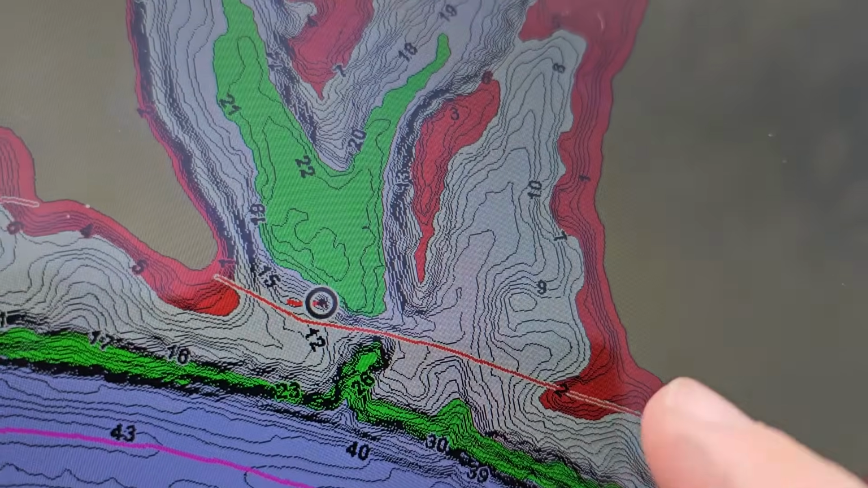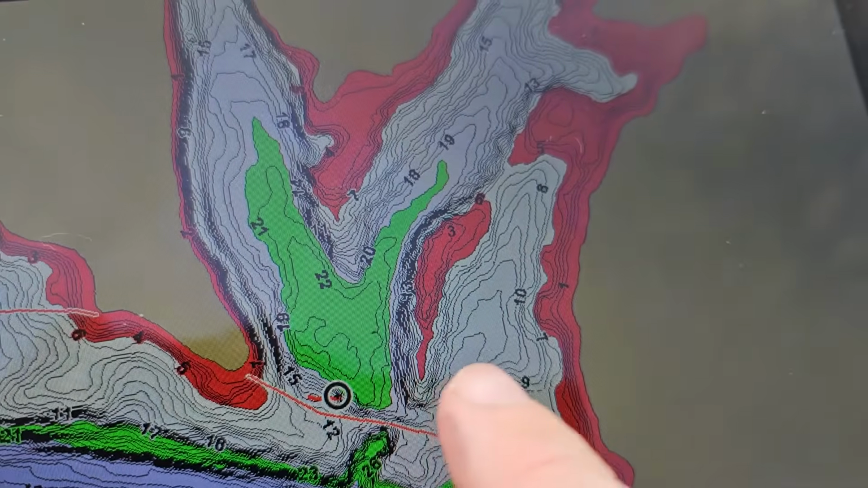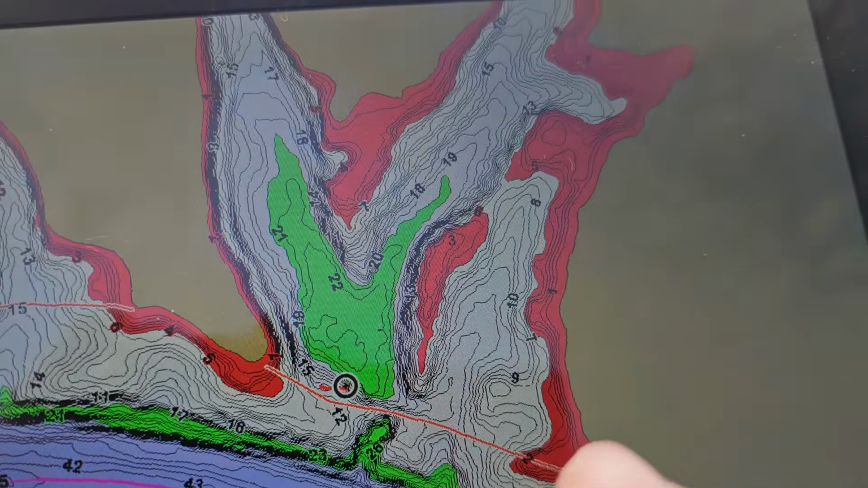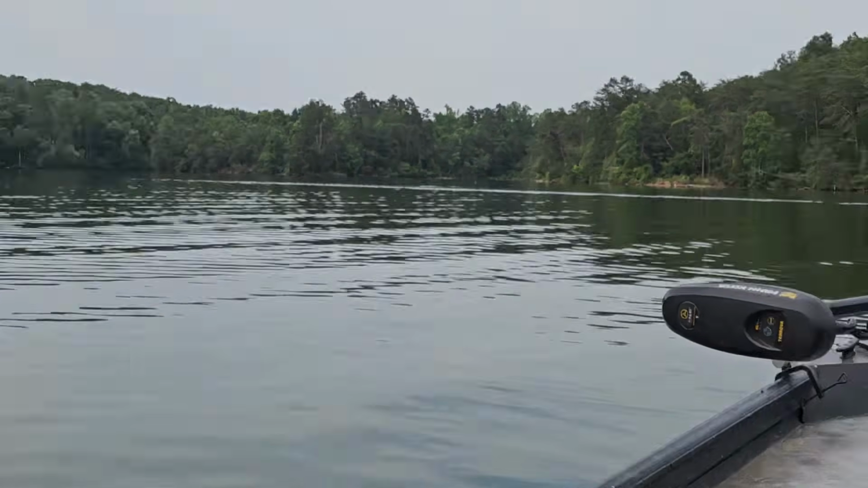This looks really good. You got deep water leading in on either side of it, and then it comes up really shallow on the top. This is a great place for all kinds of game fish to push bait up on top of to feed on. So I'm already seeing stuff on the top out there, kinda.